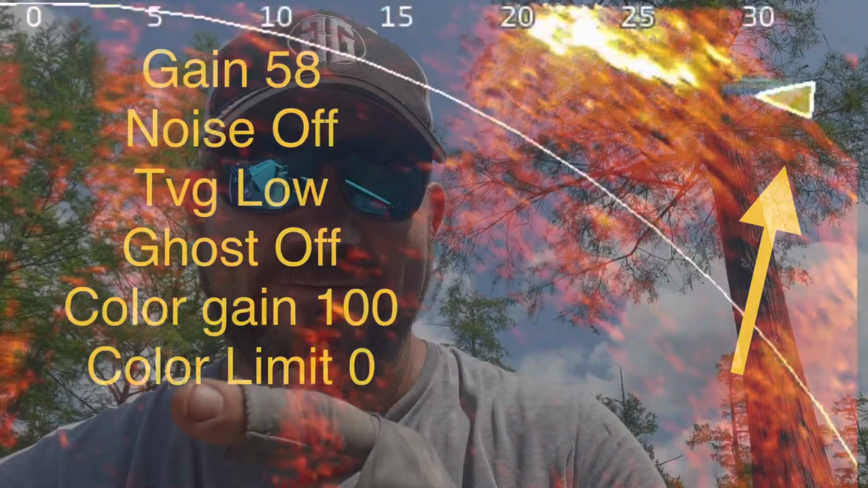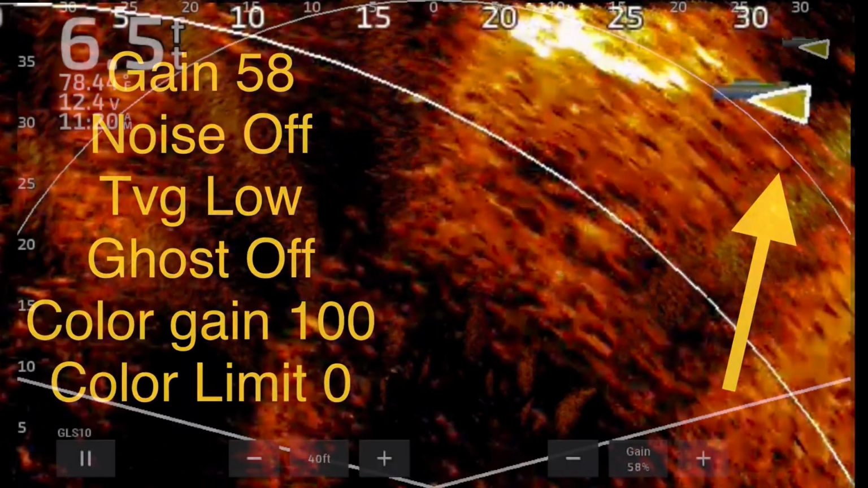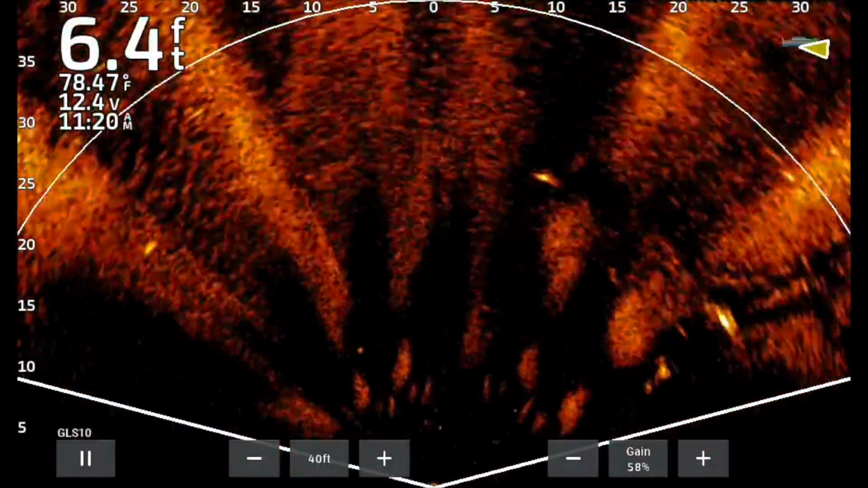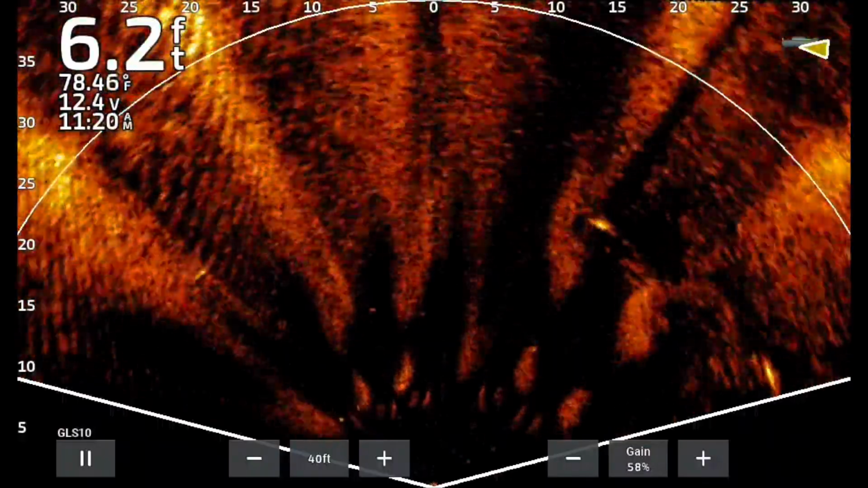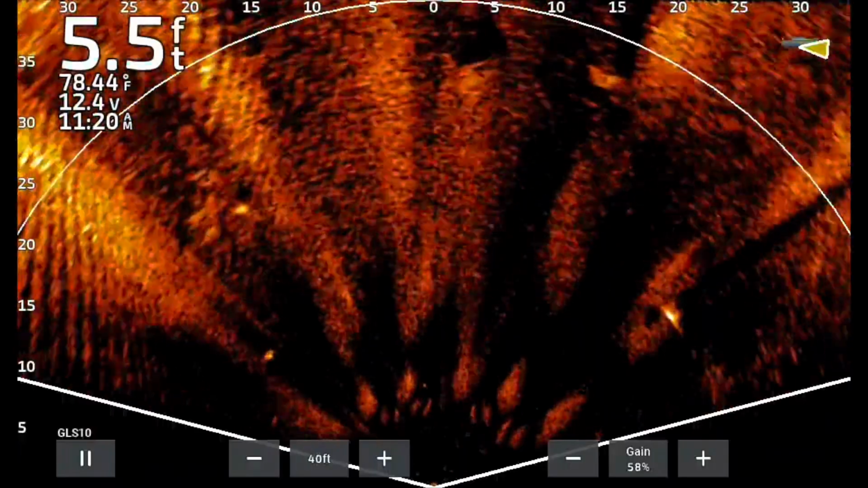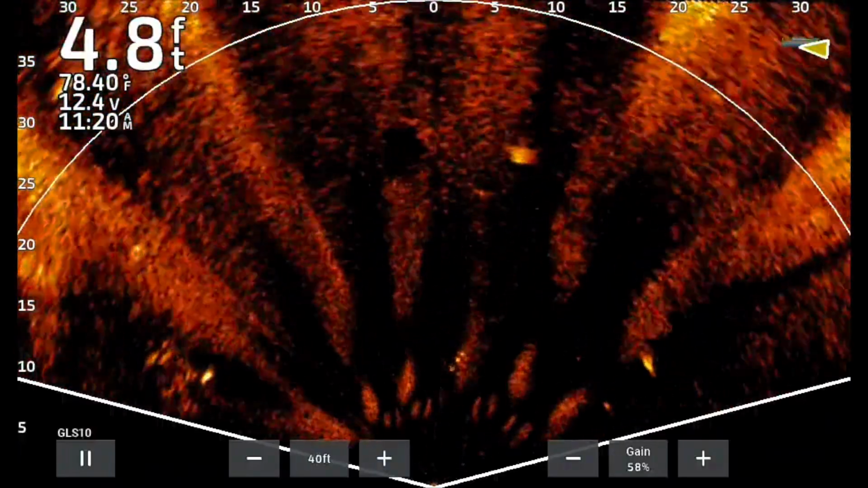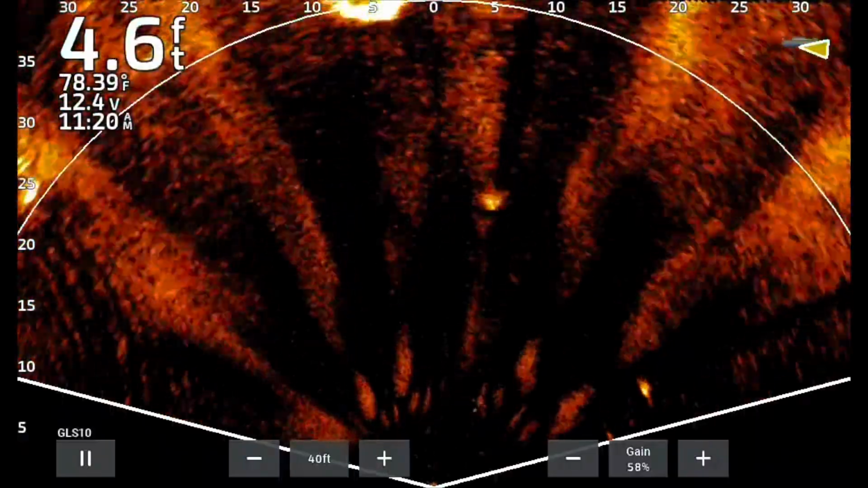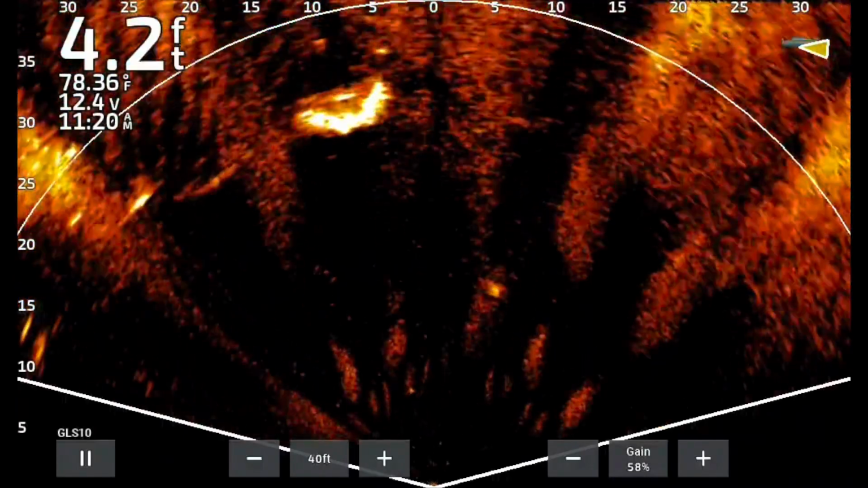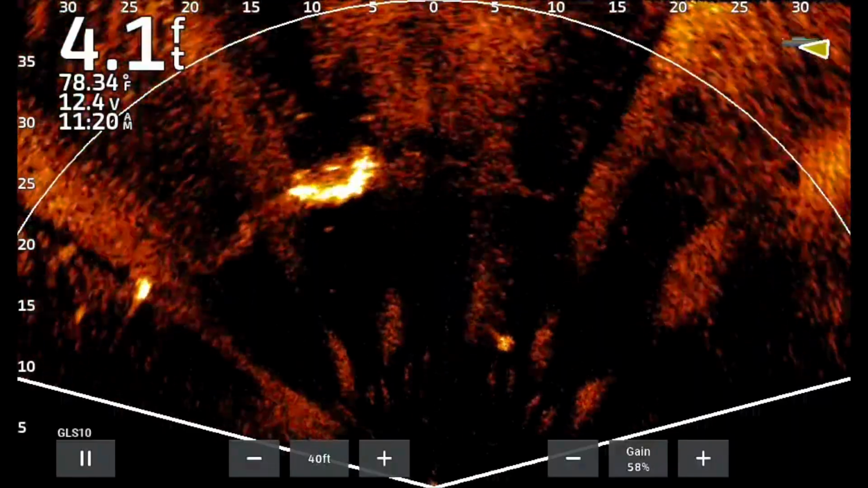All right, guys, let's start off with the settings here. On perspective mode, I always back my gain down. A very important thing to notice also is the angle of the beam in the upper right hand corner. Notice how it's angled upwards, and the reason that's done is to darken the bottom and eliminate the bottom returns as best as you can. When I'm fishing topwaters, I'm more concerned about seeing trees and hard objects off the bottom, as the fish are up higher in the water column.